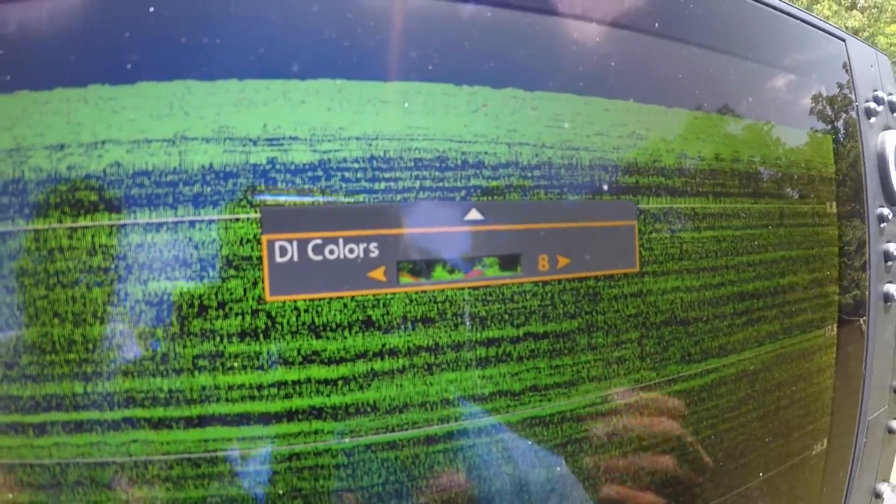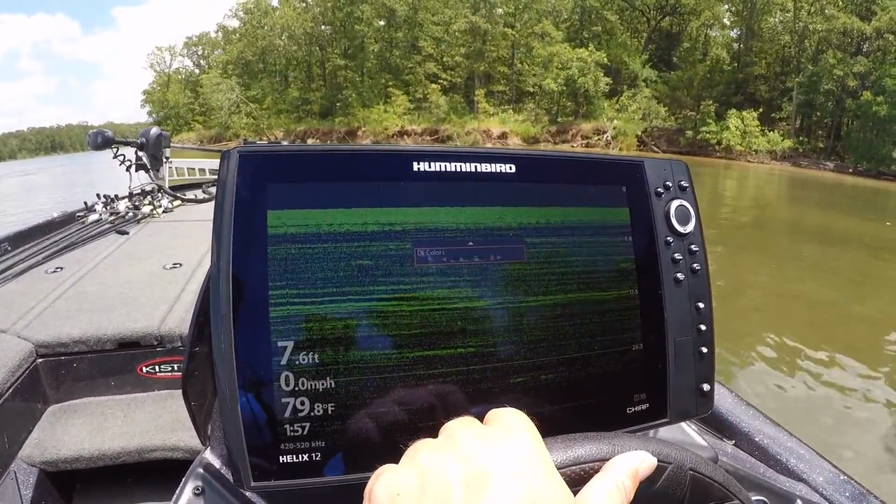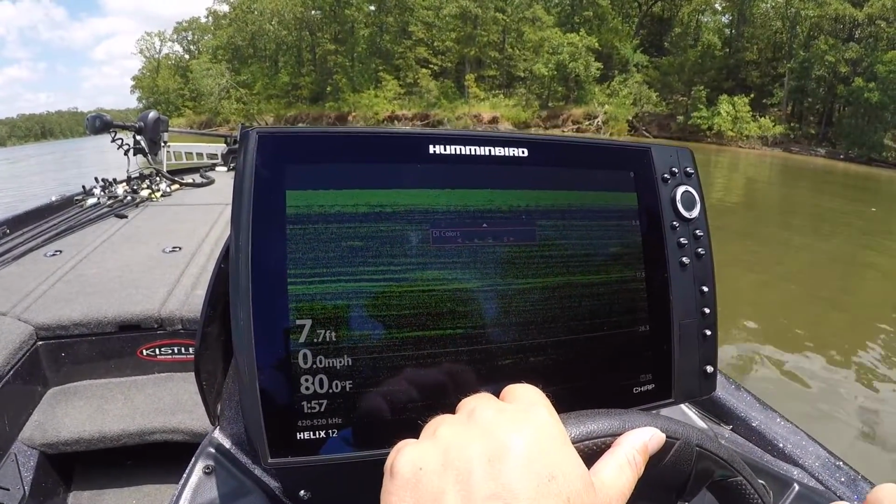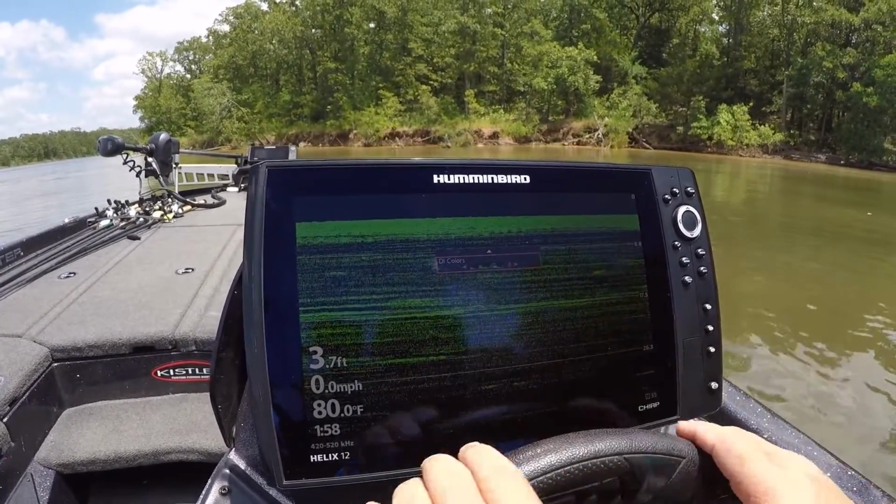And so the way that down imaging works is a little different than your regular 2D sonar. So let's say 2D sonar, when that ping goes straight down and it hits something, let's take the steering wheel for instance.